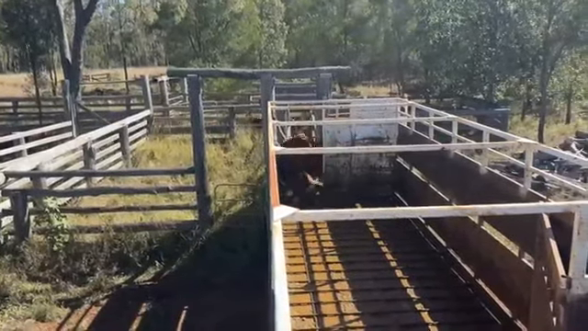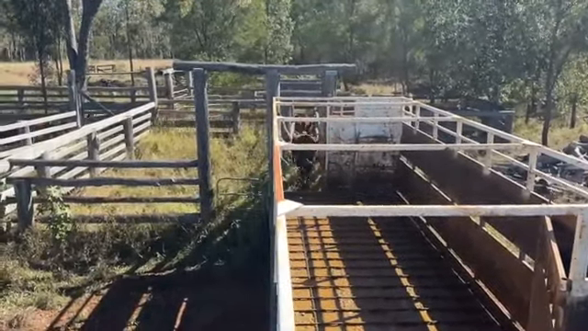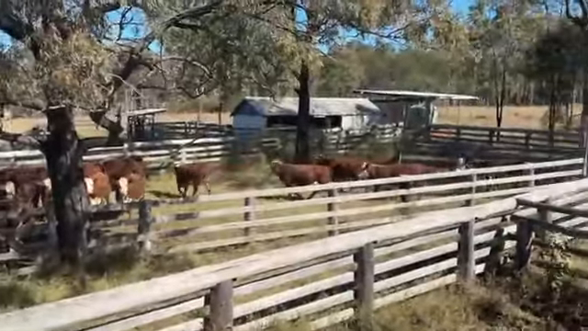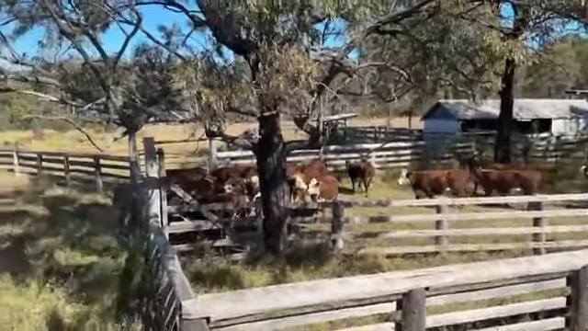Need to fix up that ramp really and put a bit more dirt in it so they don't have to step down so far. There we go, that's the last from here.